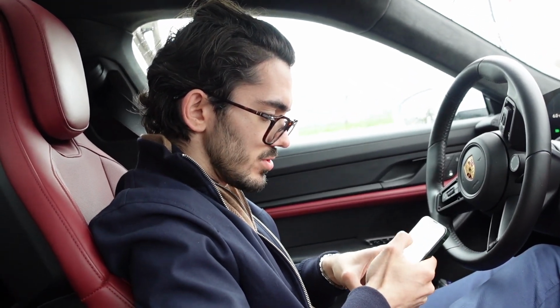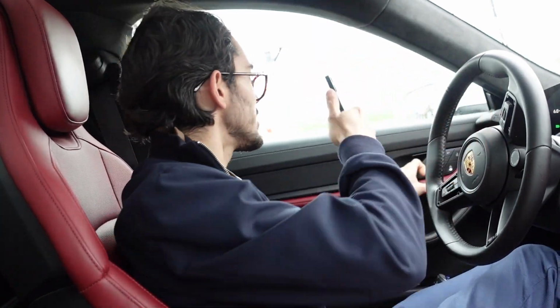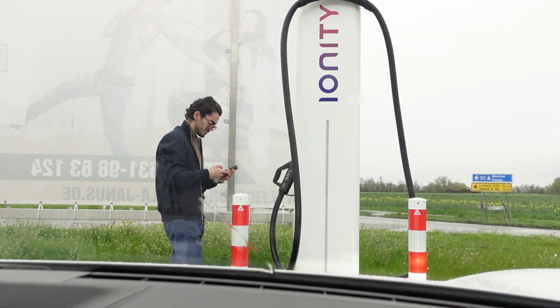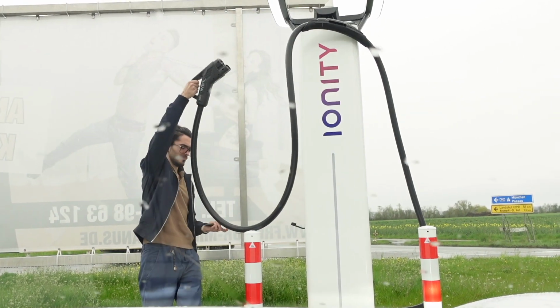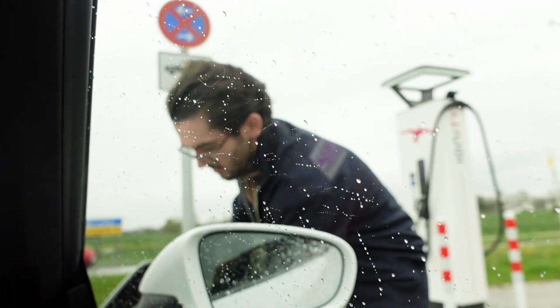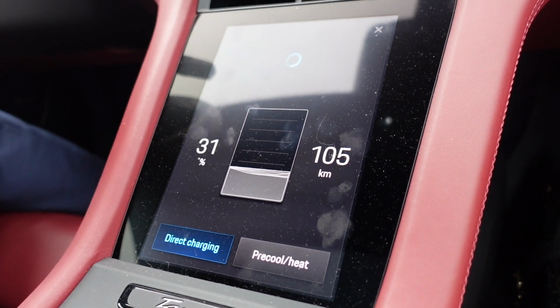So how I do it, I just plug here, I scan to charge, go to the scanner. And that's it.